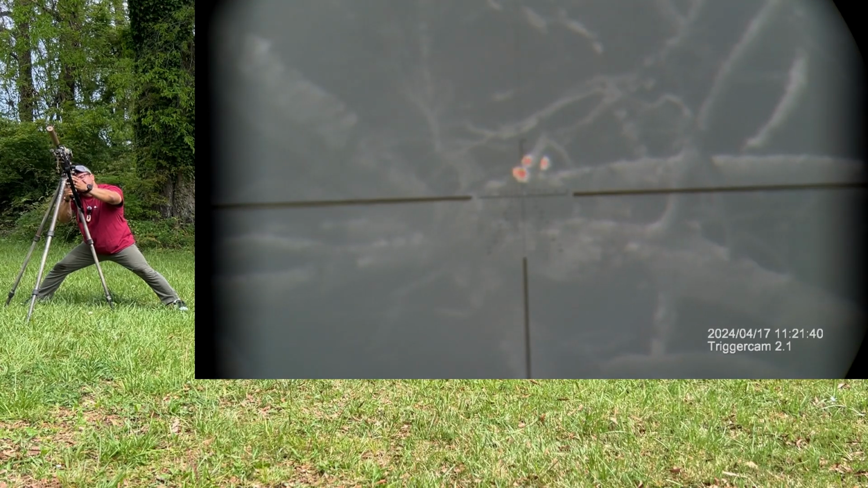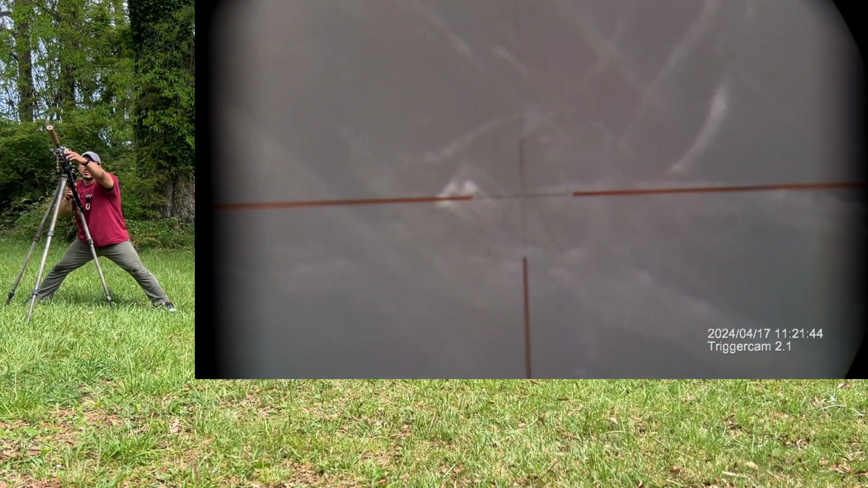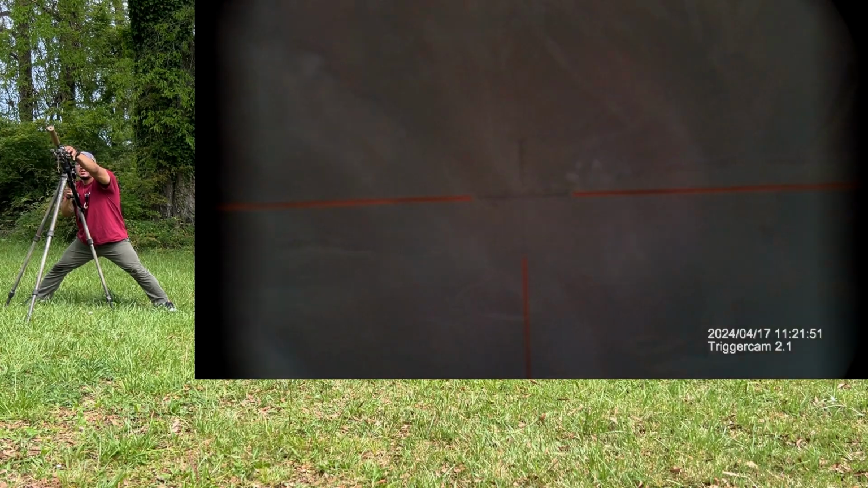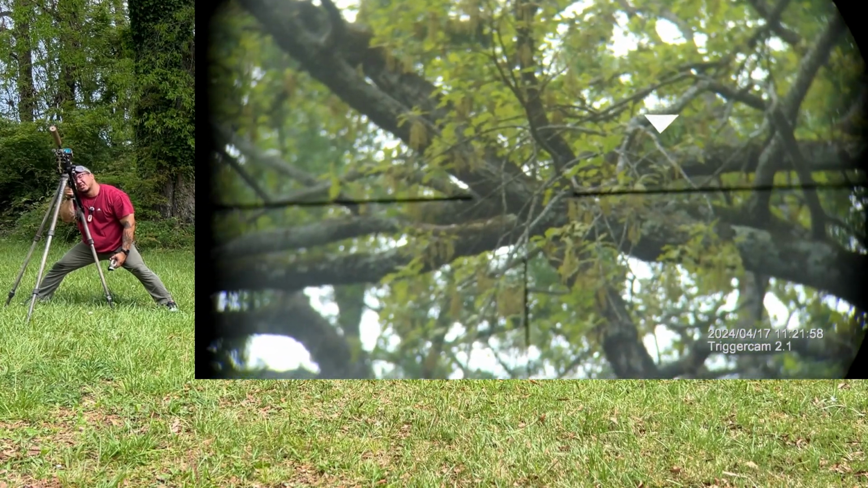Okay, so I'm gonna lock this down, attempt to remove the thermal. And we can't even see what we're aiming at.